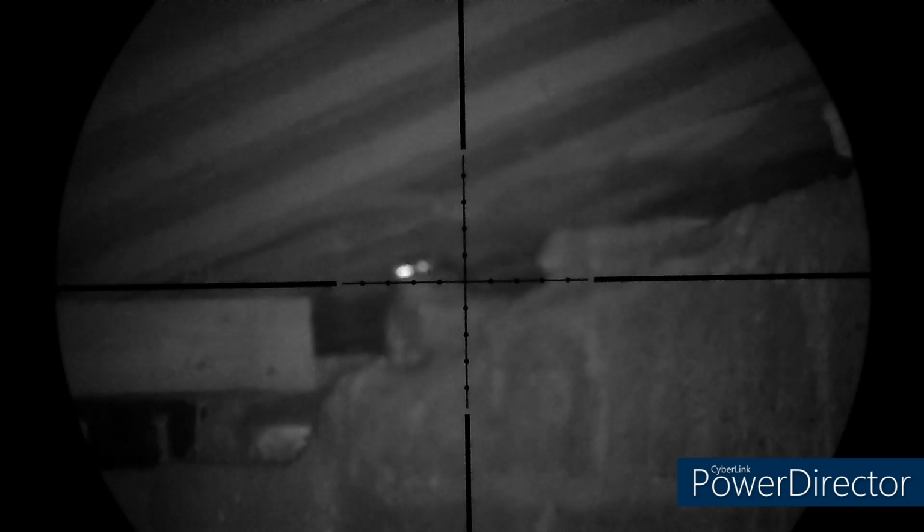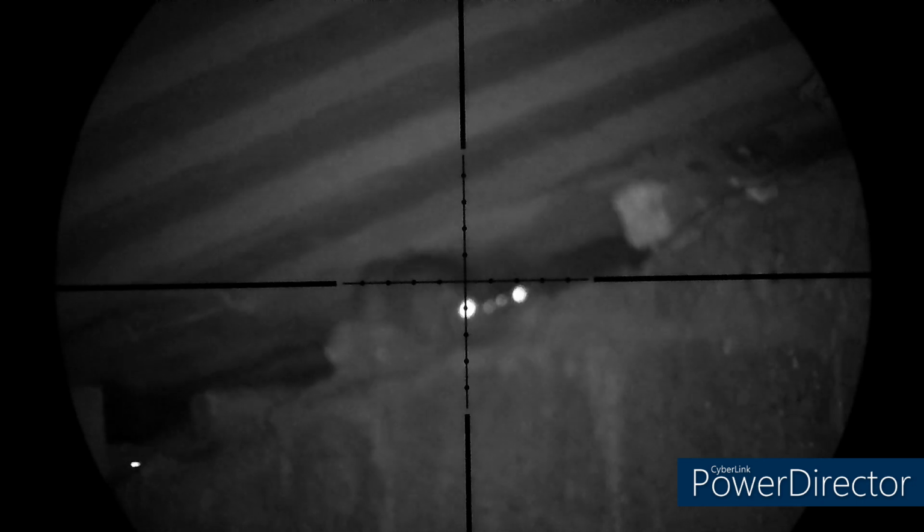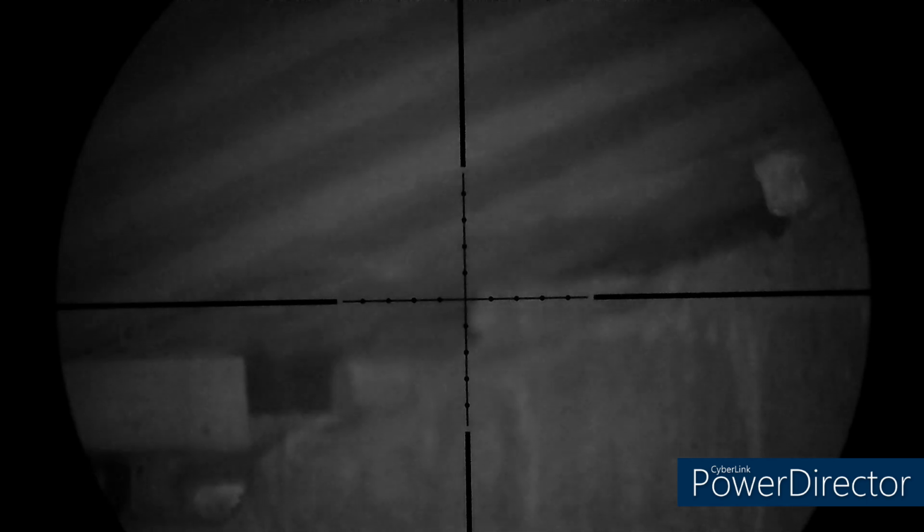I was struggling to get a safe shot on these couple of rats that were hanging around in the chicken cages. This next rat was sat with his back facing away from me for about 2 minutes, and I just got sick of waiting, so I shot him in the back.